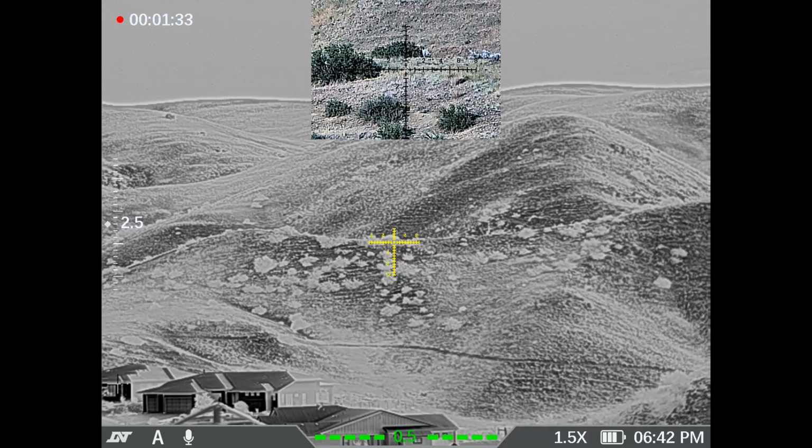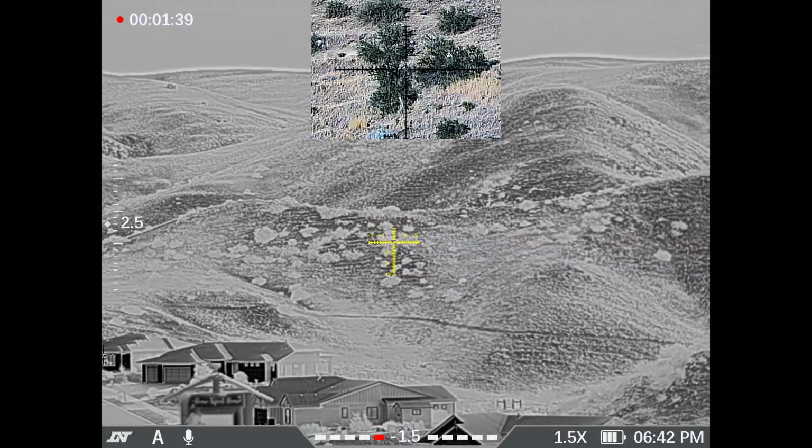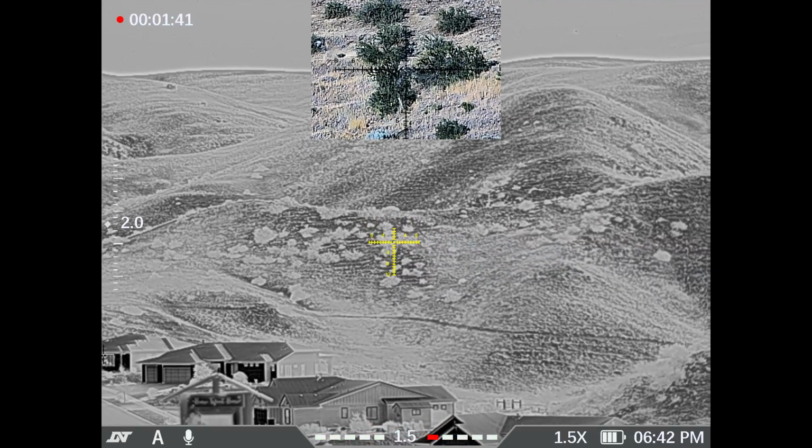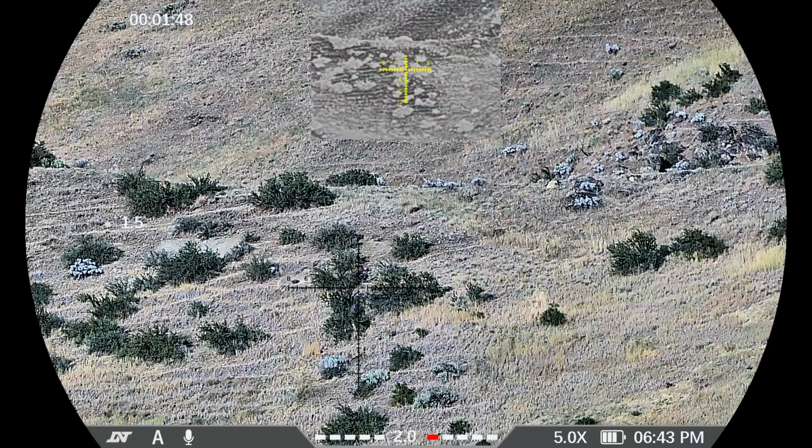And then what's cool is if you press the button to go between thermal and digital day night mode. My OCD's bugging me, I'm trying to get this semi-level. There we go. Press the button for thermal. So now we're back into digital day night mode, but you can see the picture-in-picture up above is now the smaller thermal image.